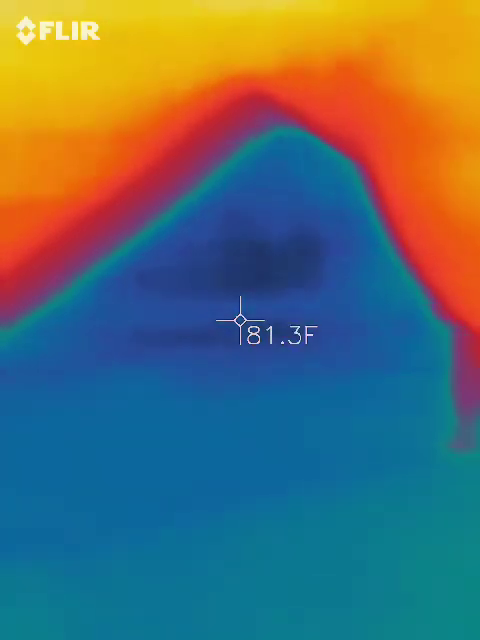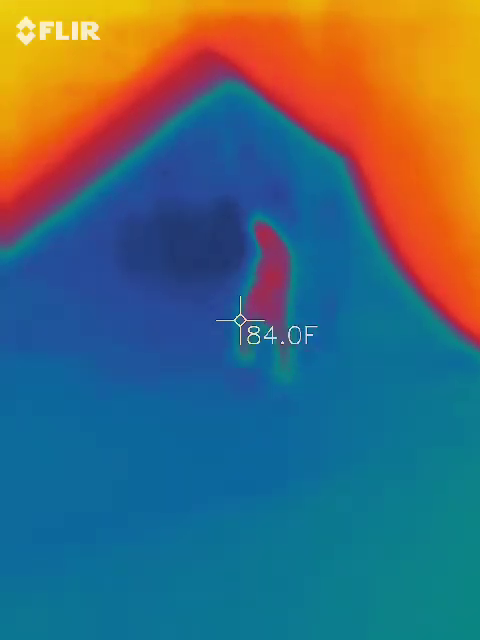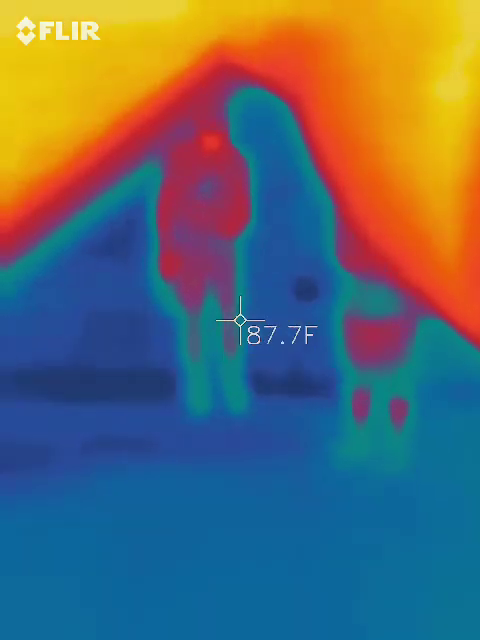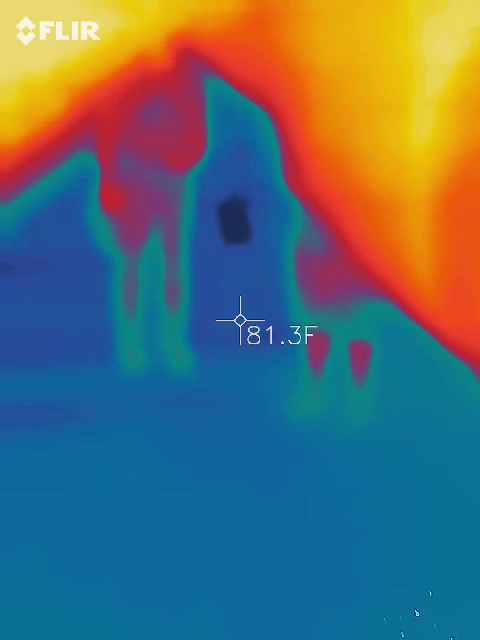Right about where I'm standing? Yes. Oh my gosh, this is a super dark zone. Yes, right in there. Right there. We'll walk up. Yo, Red. You bring your EMF over? Yeah, I'm walking. It was further here, maybe where Kayla's standing, where I got two red dots. Okay. Back to back.